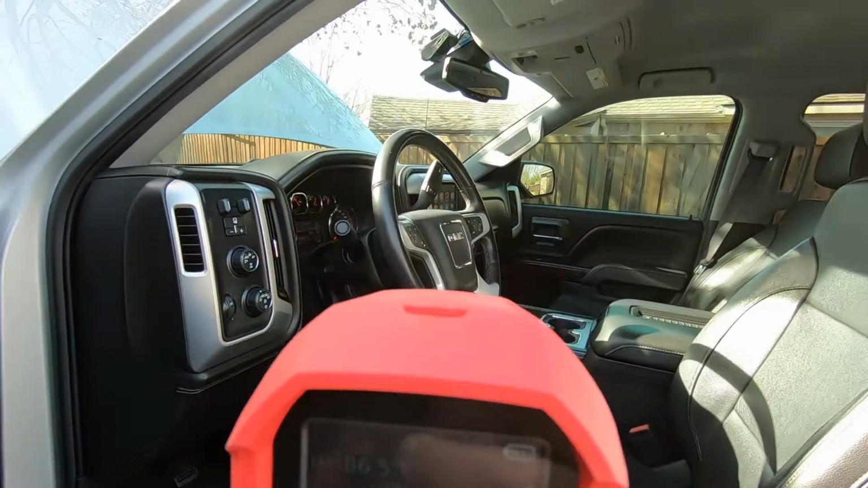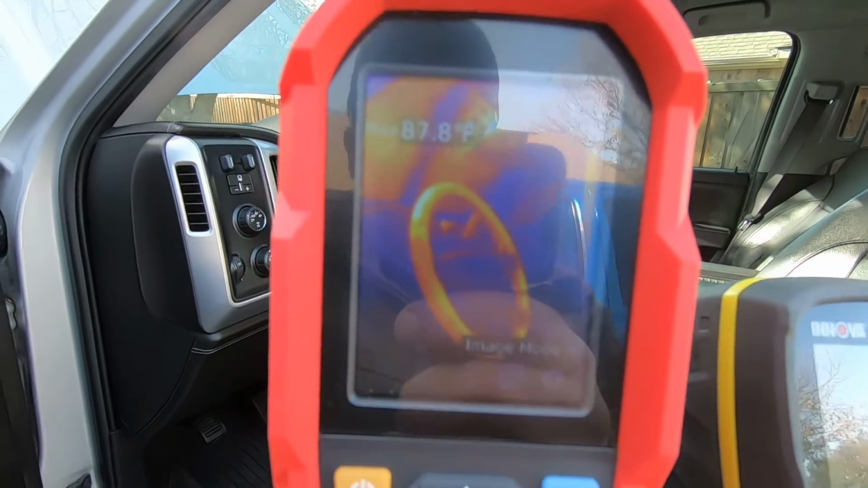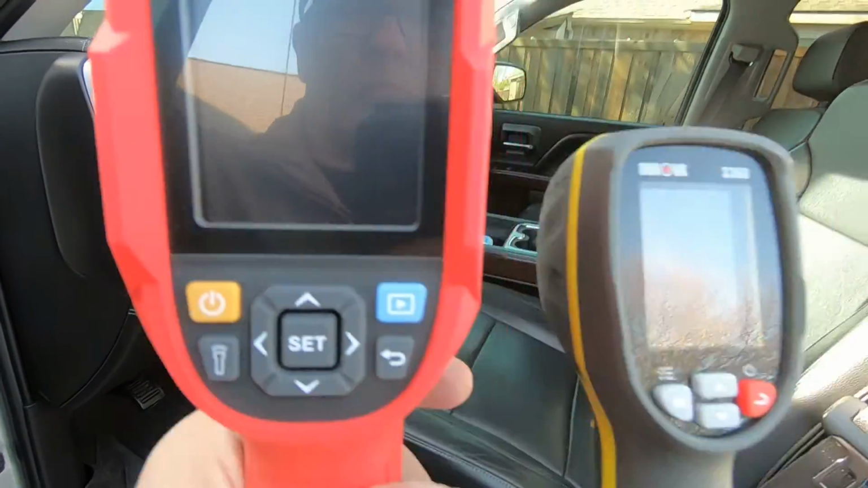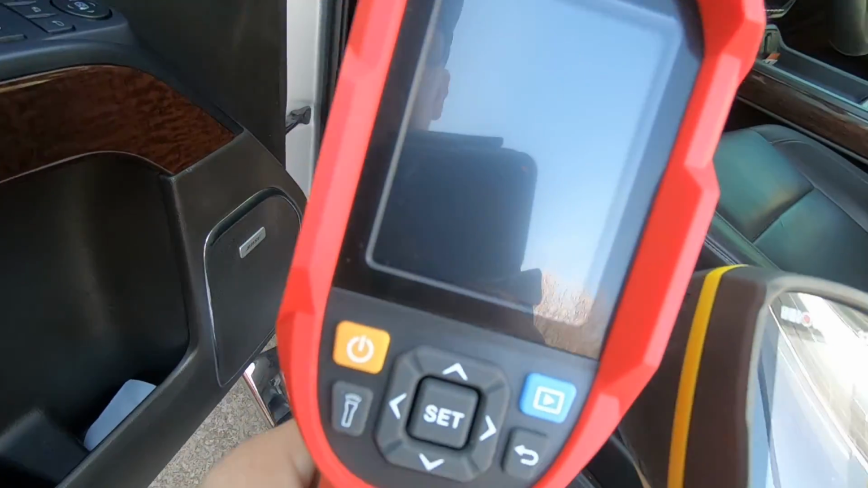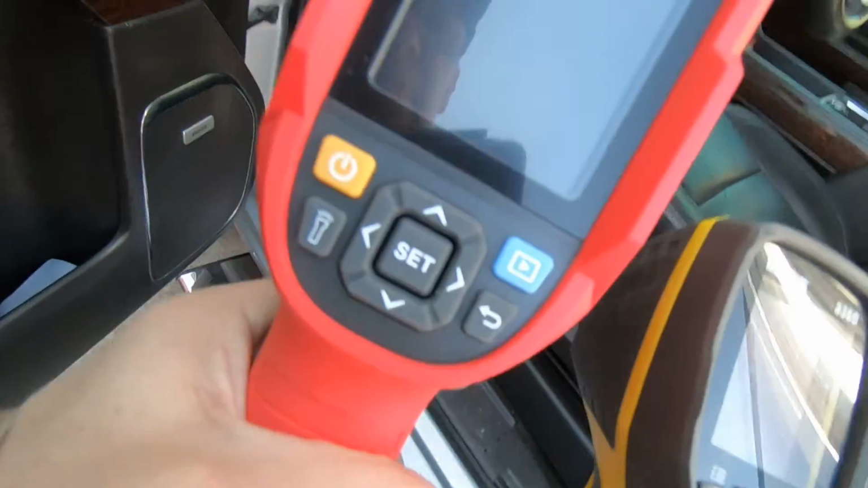See up there in the rear view mirror, just to give you an idea of what we're looking at here. Now the camera's shut off. That's the auto shut off feature. Let me get it fired back up.